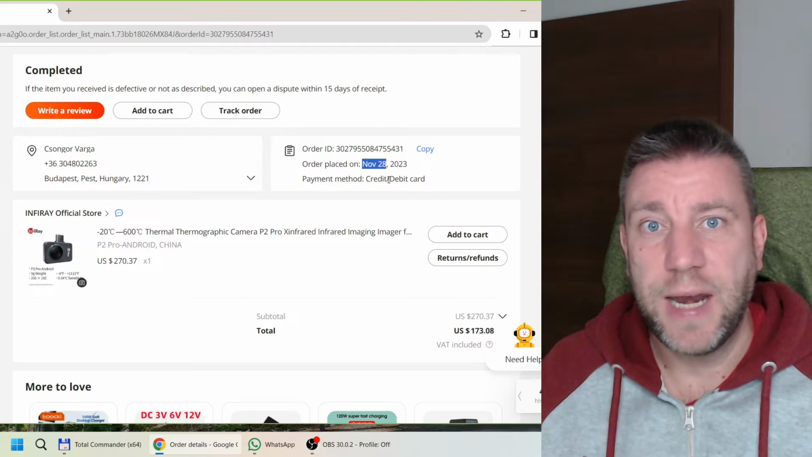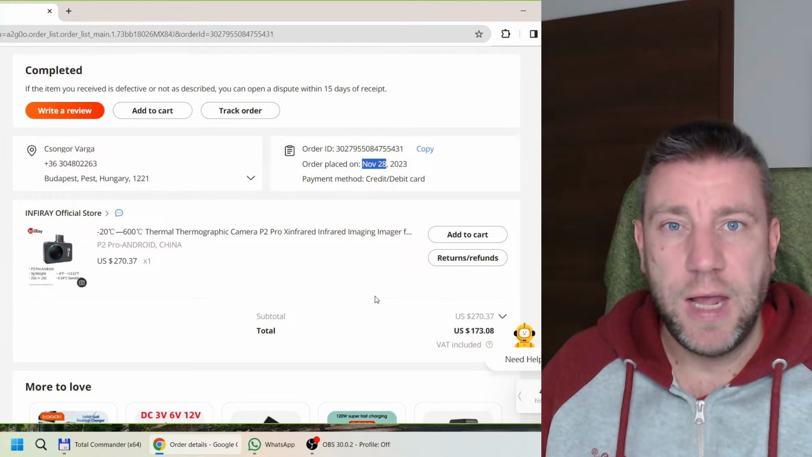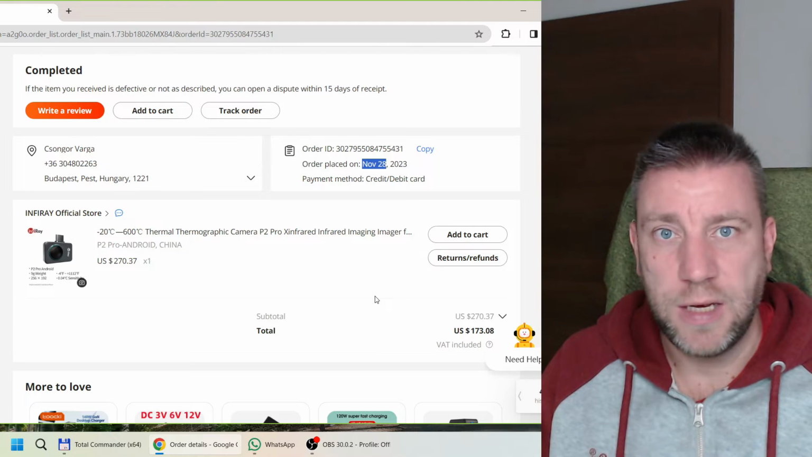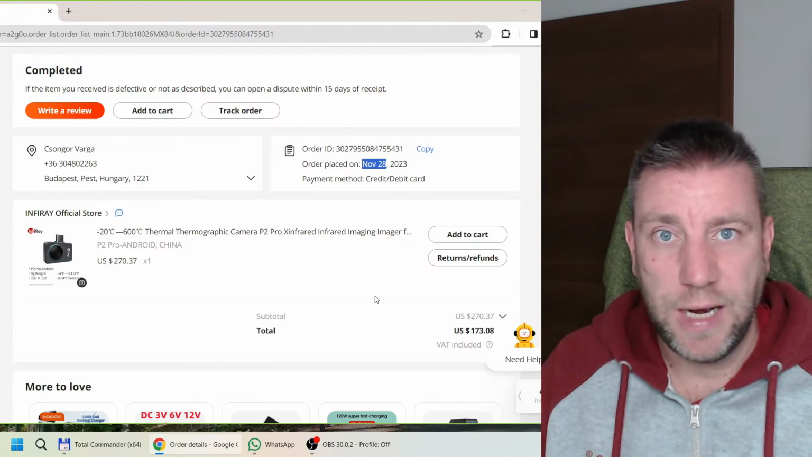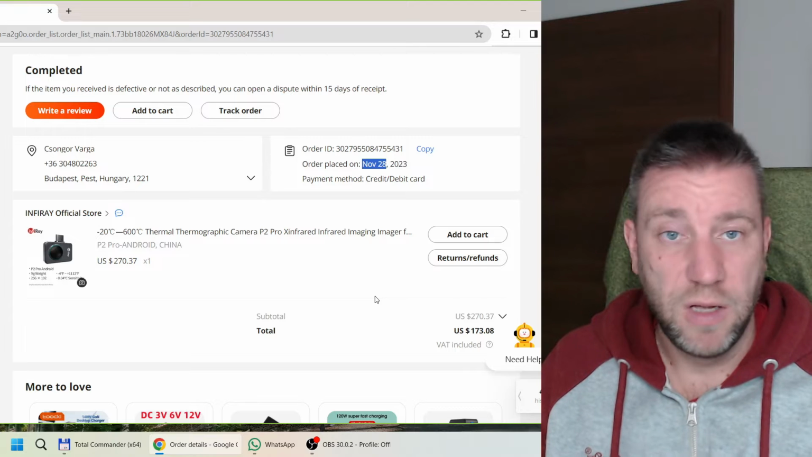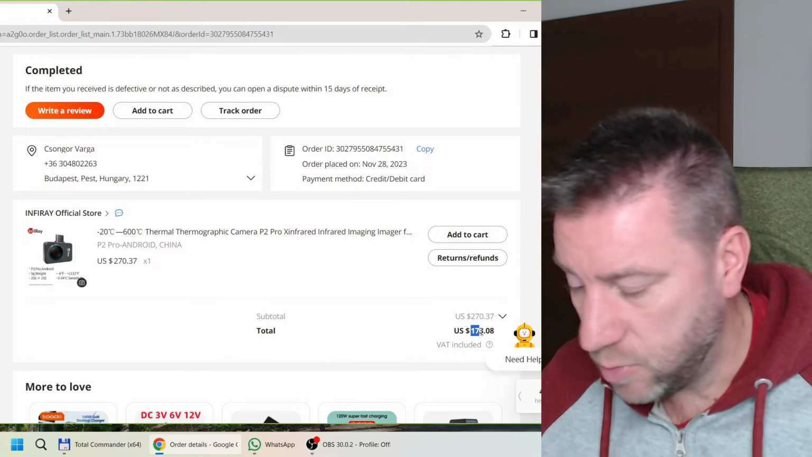I mean, the next day we were going out to see my parents, so it just came in time. And I think it was UPS who delivered it, and I was expecting a leaflet that I have to pay the taxes and the VAT later, or the duties, but there is nothing so far. So I'm pretty happy with the 173, to be honest.